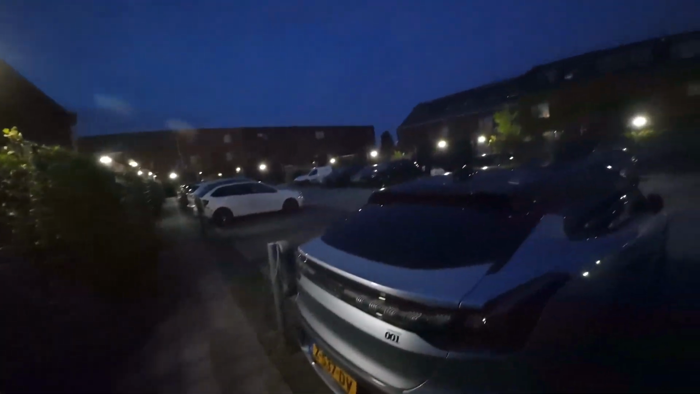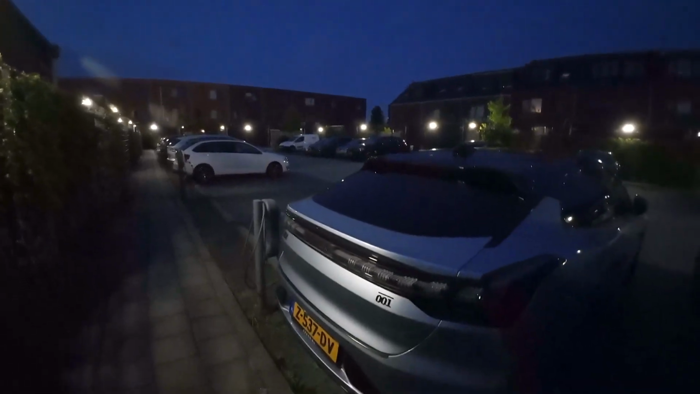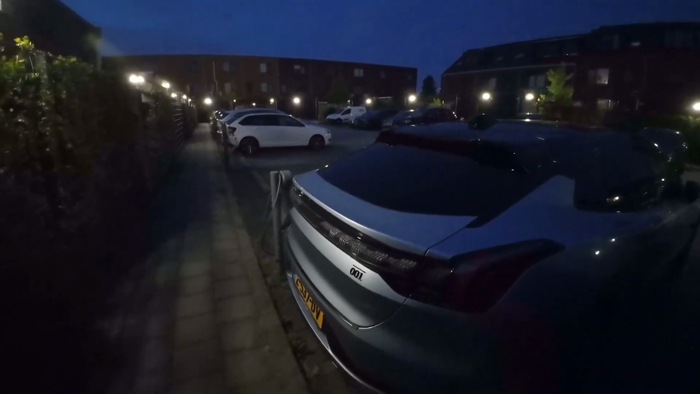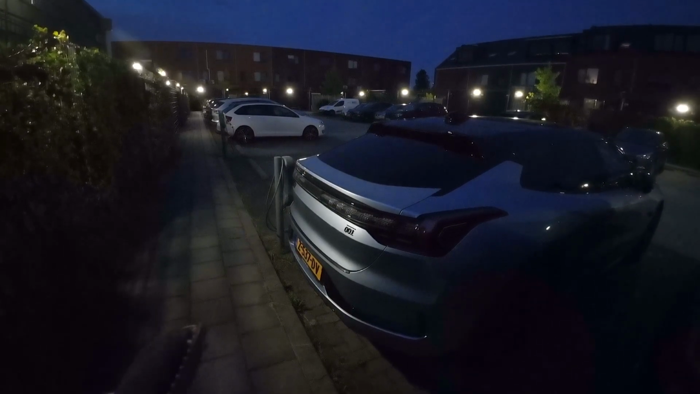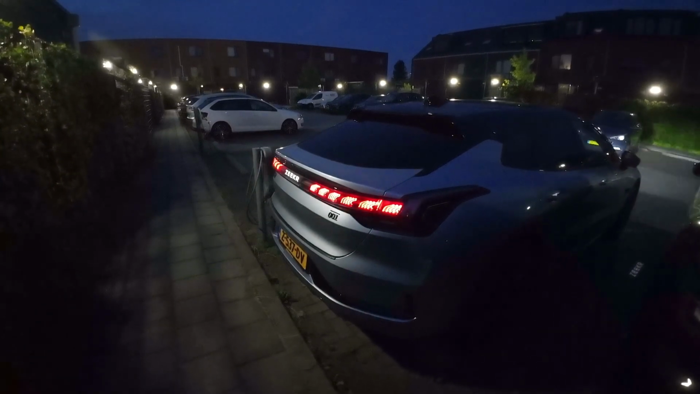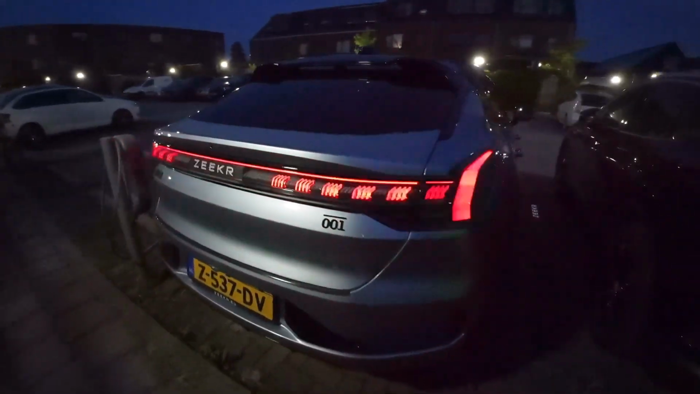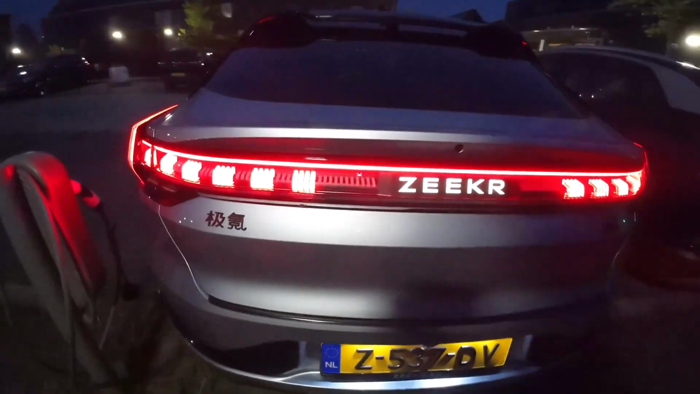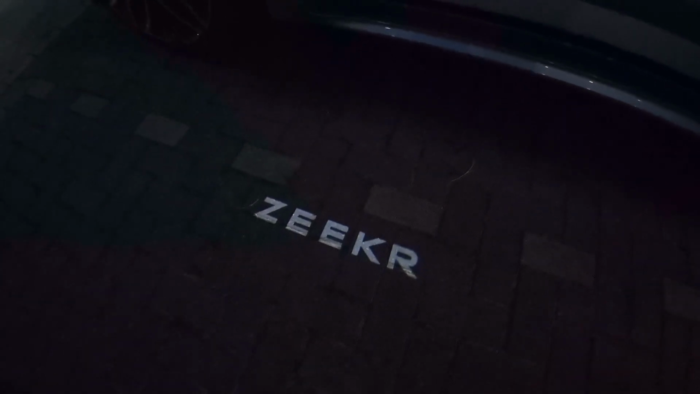And yeah, we are going to drive this in the night, so it's not completely dark yet, but it's okay. So we can still have a good view on how the Zeekr is in the night. And let me just unlock the car so all the lights will flash up. So as you can see, the back lights are great, you know, the logo, and there's even like a logo on the floor, which is privilege only.